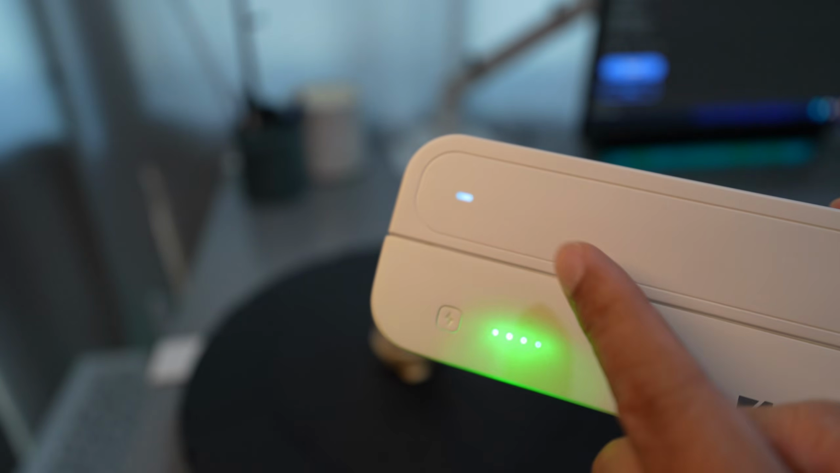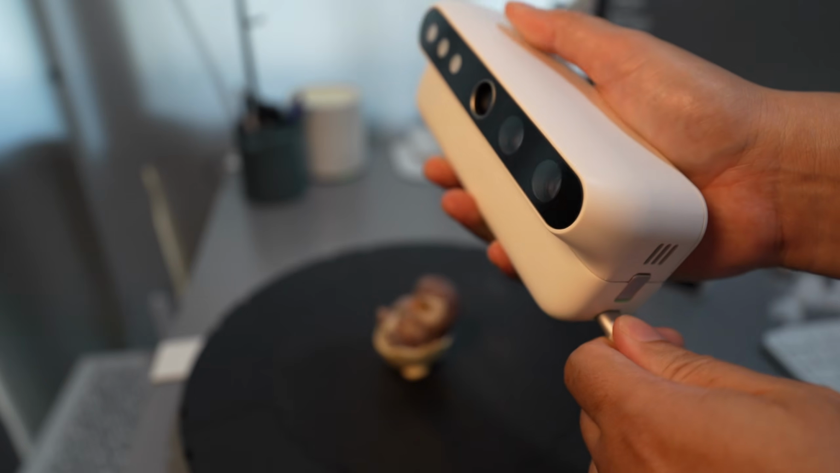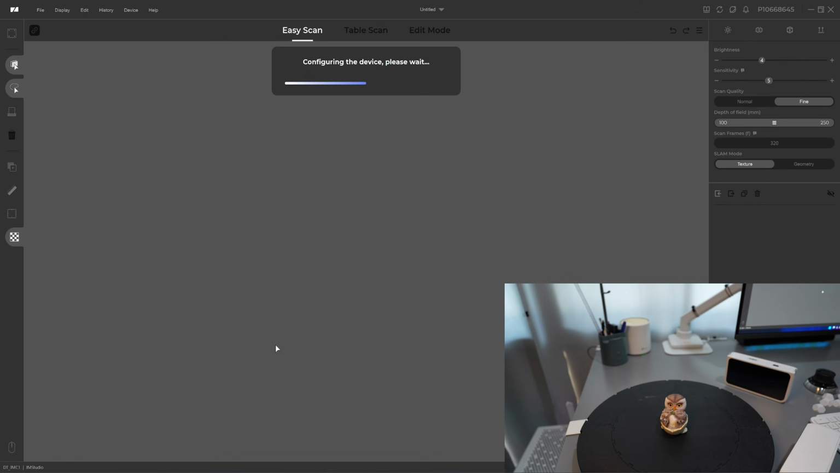Press and hold this button for 2 seconds to power it on. Then plug it in using the included USB-C cable. This is the latest version of JM Studio. You will need it to operate with the PC, and I will include the download link in the description. Wait a few seconds and the connection status will appear here. Click here to enter the project.